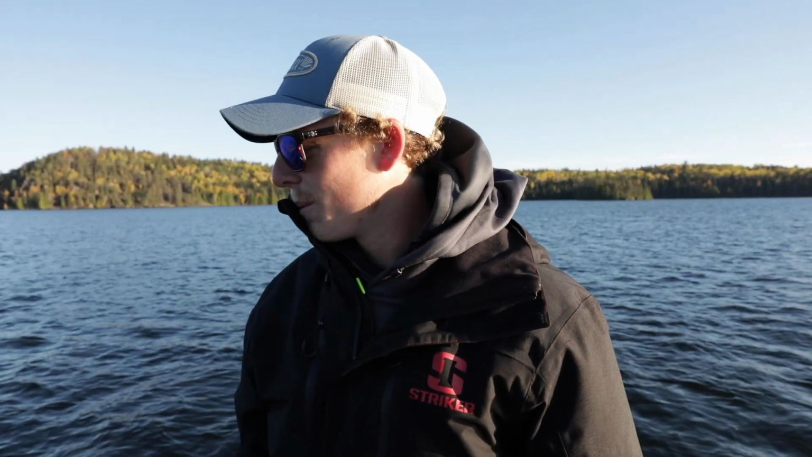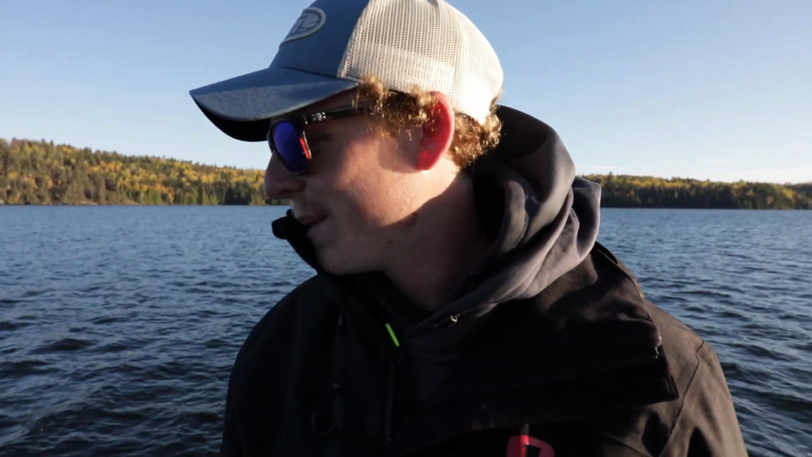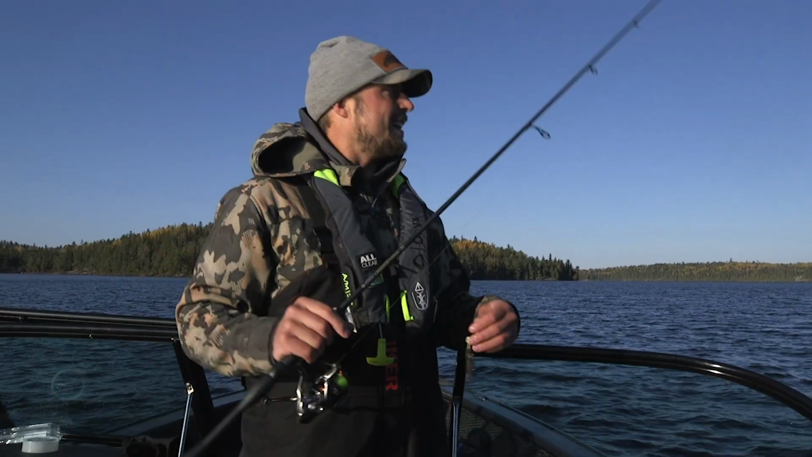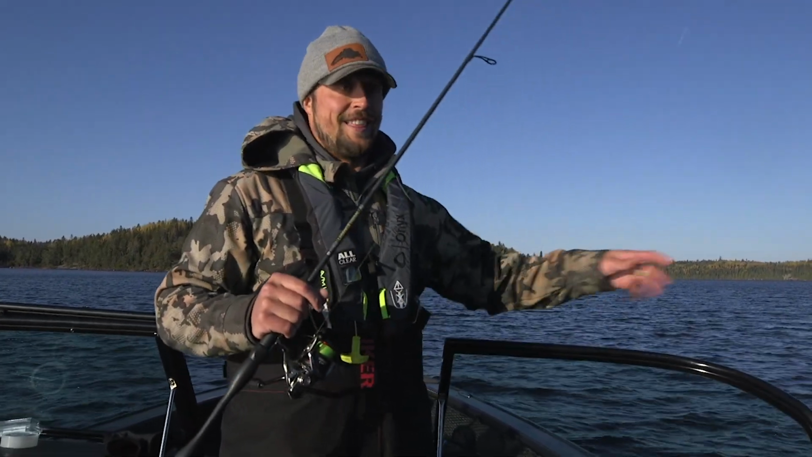Yeah, so that right there is what we're after here. That size of fish is pretty well your average size fish for out here. I won't be surprised if we get a bigger one, that's for sure. But yeah, let's get her going. All right, first walleye is in the boat for the morning. That was a thick fish.